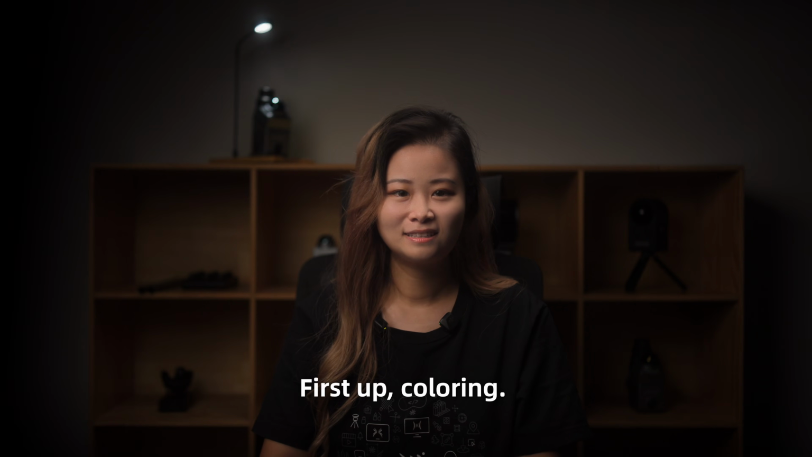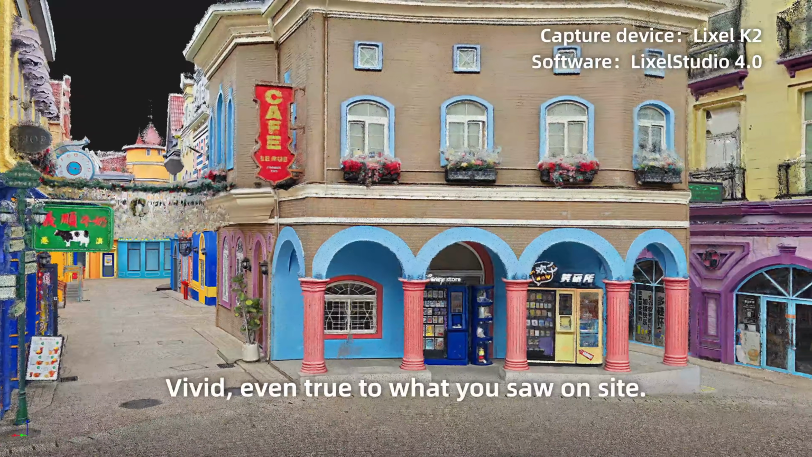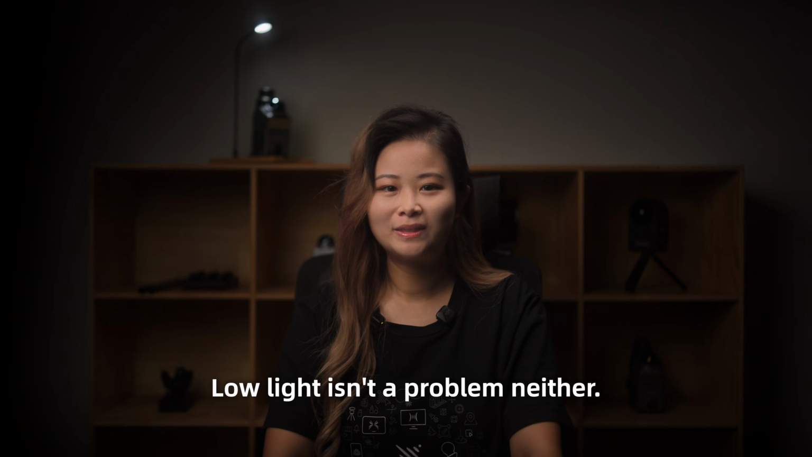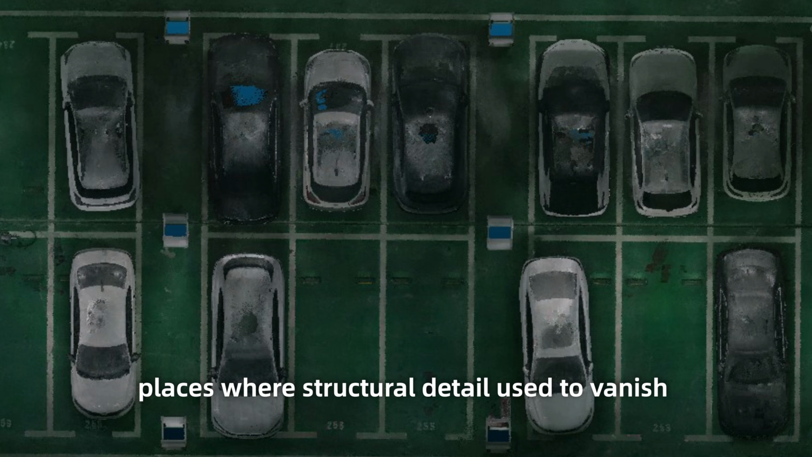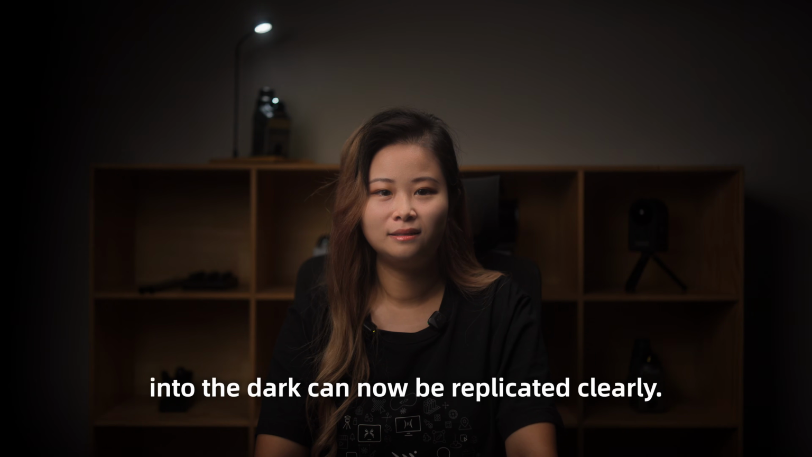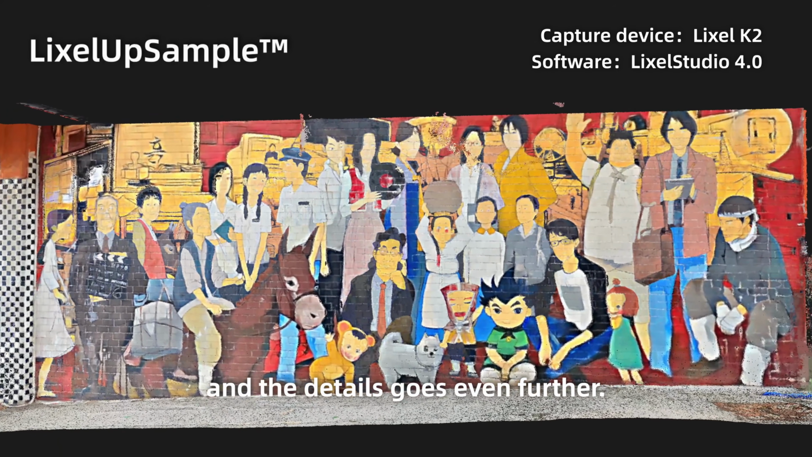First up, coloring. The new algorithm delivers photorealistic point cloud color. Vivid, even, true to what you saw on site. Low light isn't a problem either. Basements, parking garages, places where structural detail used to vanish into the dark can now be replicated clearly. Paired with our Lixel upsample algorithm, the details go even further.